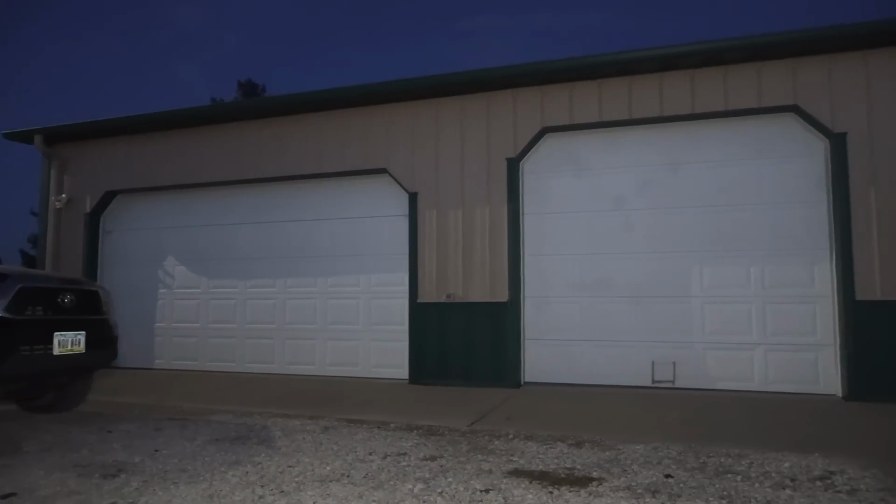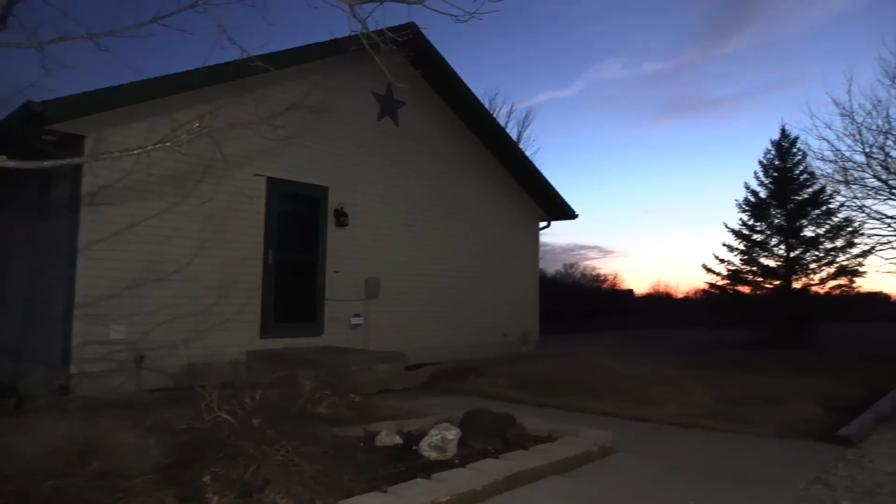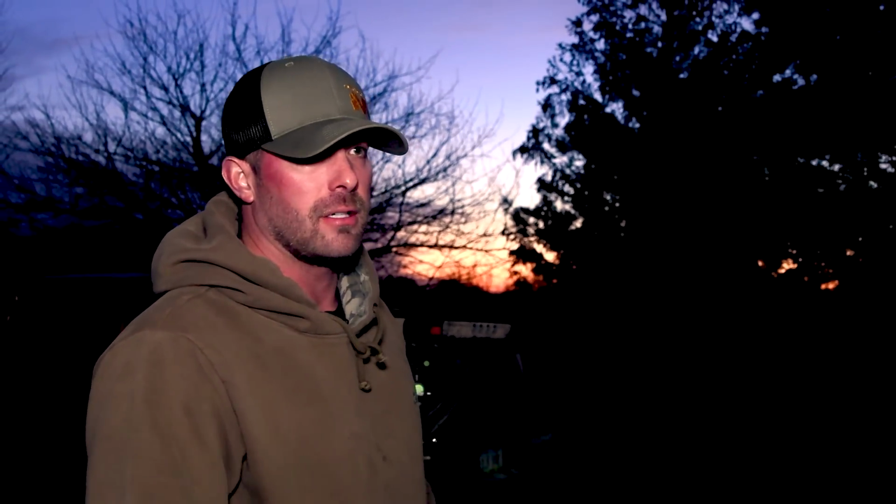We're right here behind Mark's house, and we hear coyotes here almost nightly. So it'll be a real good first setup right here at last light. So we're gonna gather our stuff and get to our spot. We don't have any moon light tonight yet.